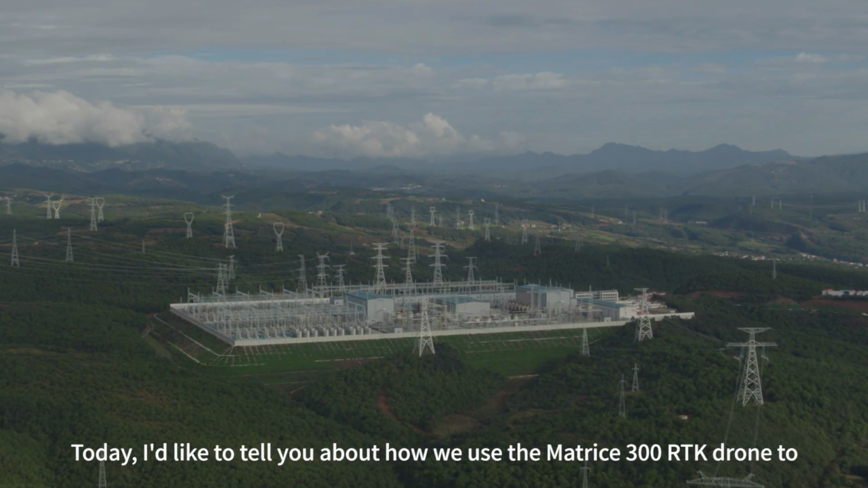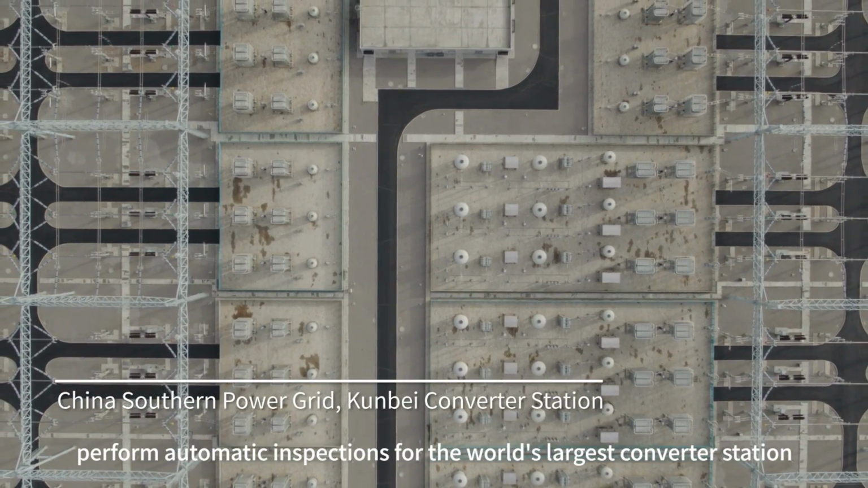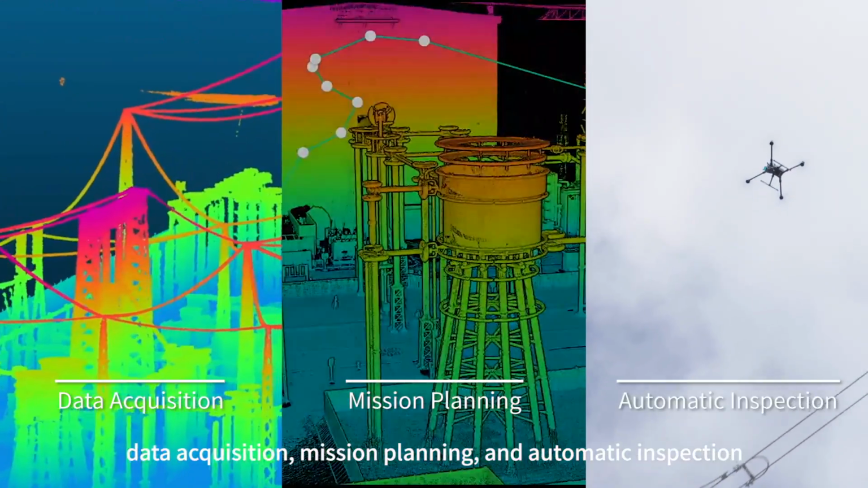I would like to share with you how to use the Matrice M300 RTK to perform automatic inspection for the world's largest converter station. The procedure is divided into 3 steps: data acquisition, mission planning, and automatic inspection.